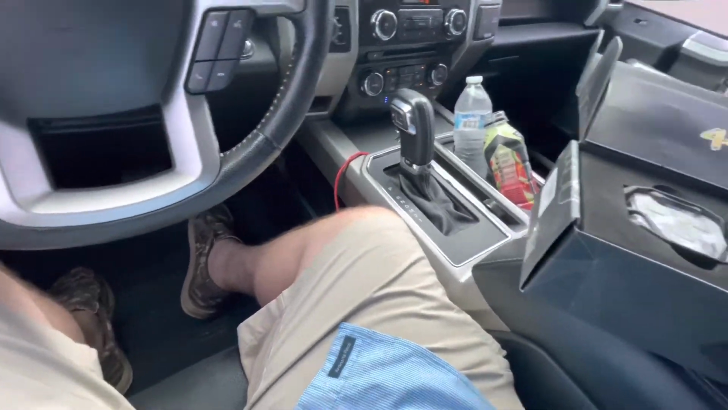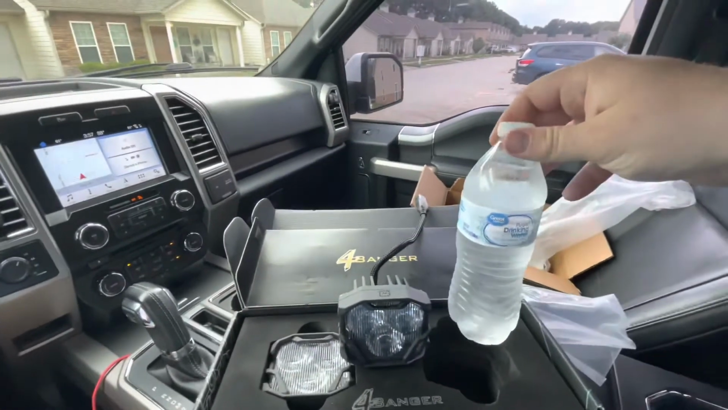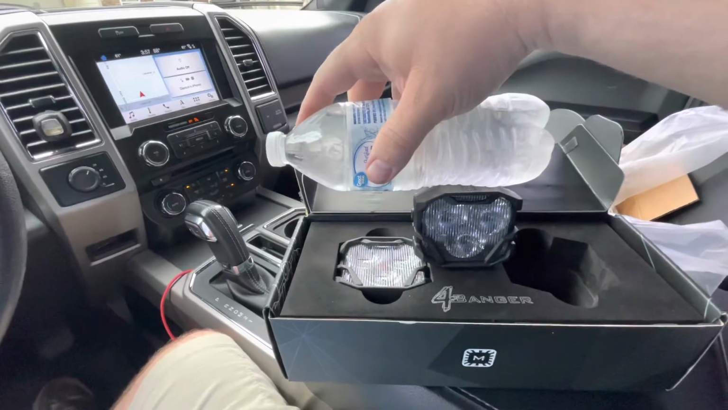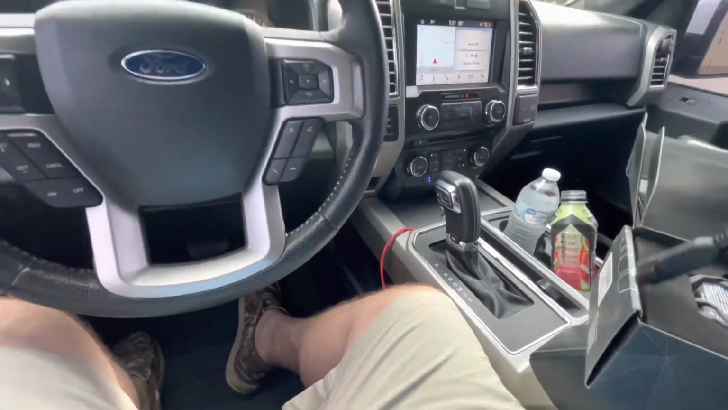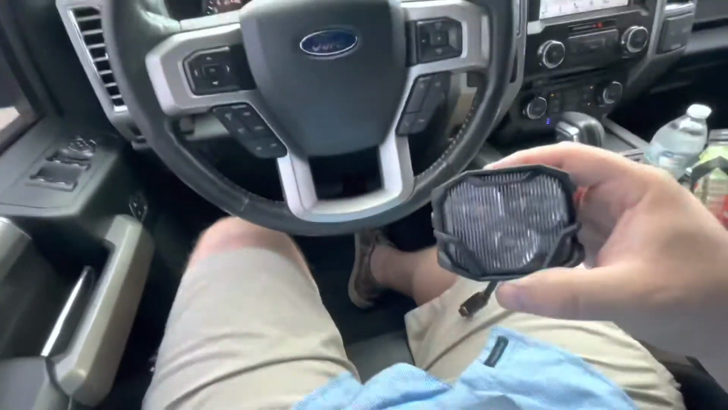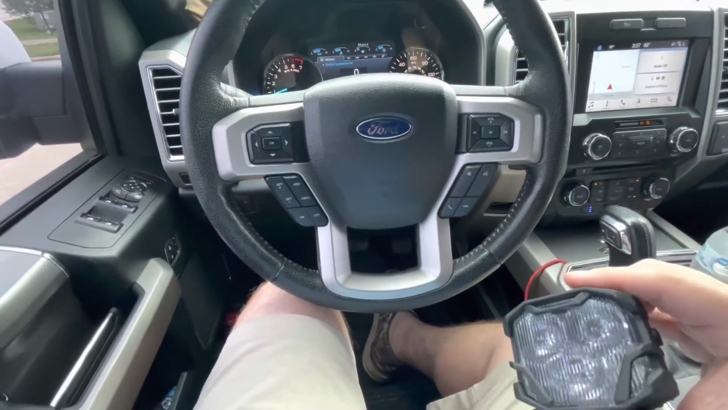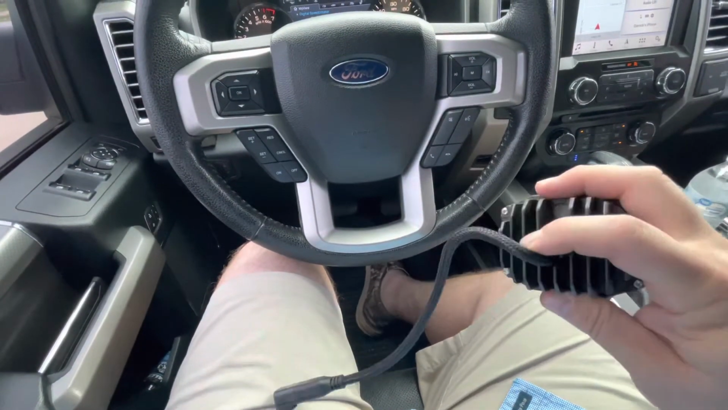Here, I'll set it here, give y'all something to look at. These are just next to a bottle of water from Walmart, so you can see about how big they are. I'm sure everybody knows what one of those looks like. So anyways, I'm gonna work on getting these installed today, and I'll show you what they look like tonight after I get them installed and everything.